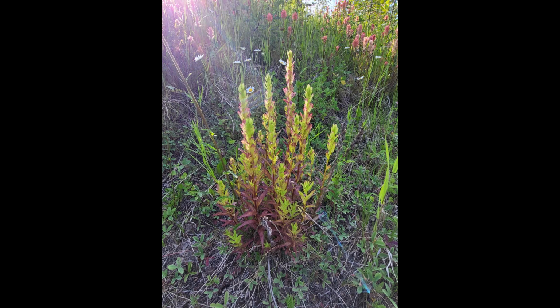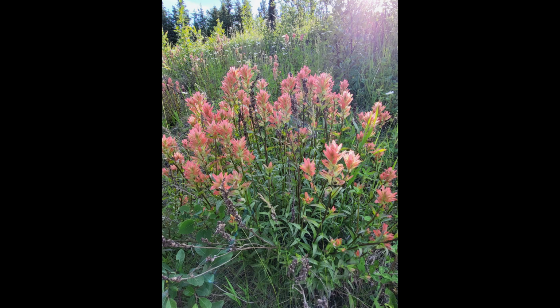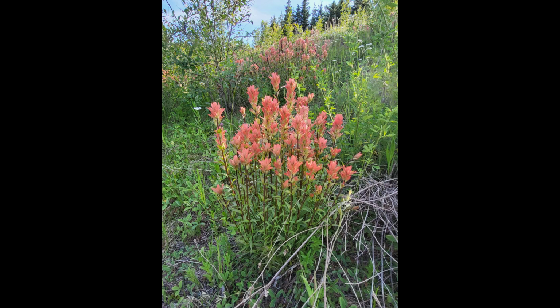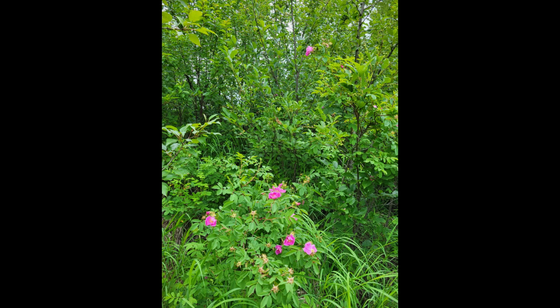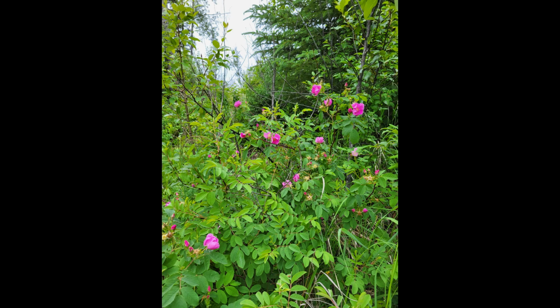Next great Alberta wildflower, the Indian paintbrush. Such a beautiful flower. They come in such a wide variety of colors. And then, of course, to conclude, the symbol of Alberta, the wild rose. Beautiful, beautiful flower.